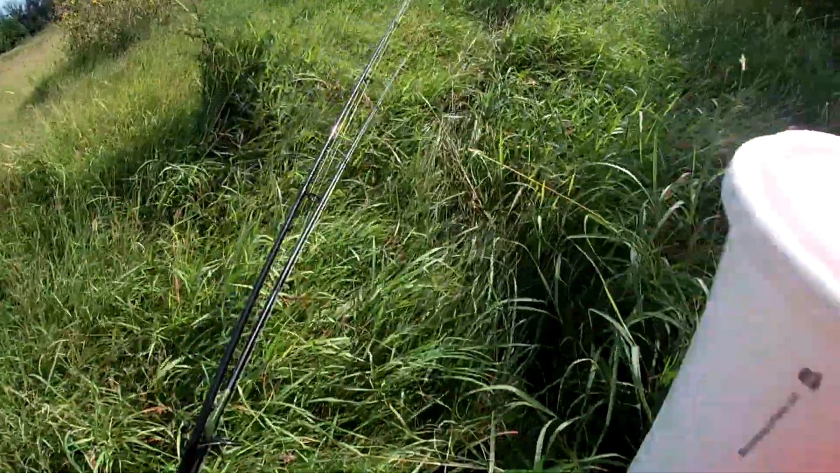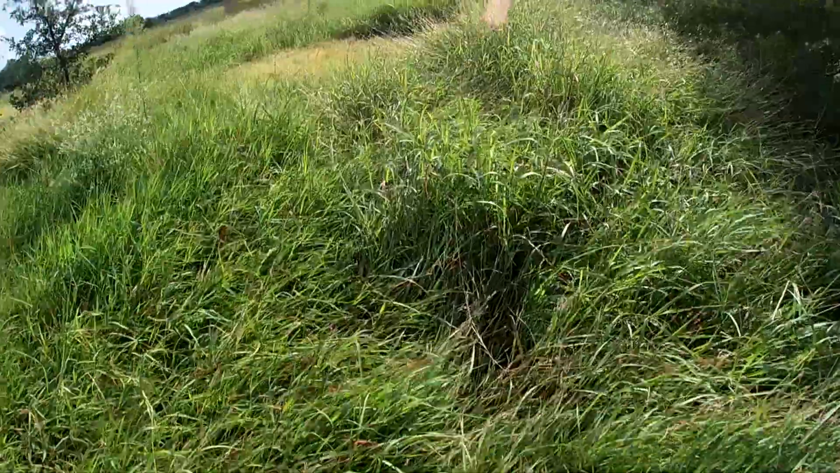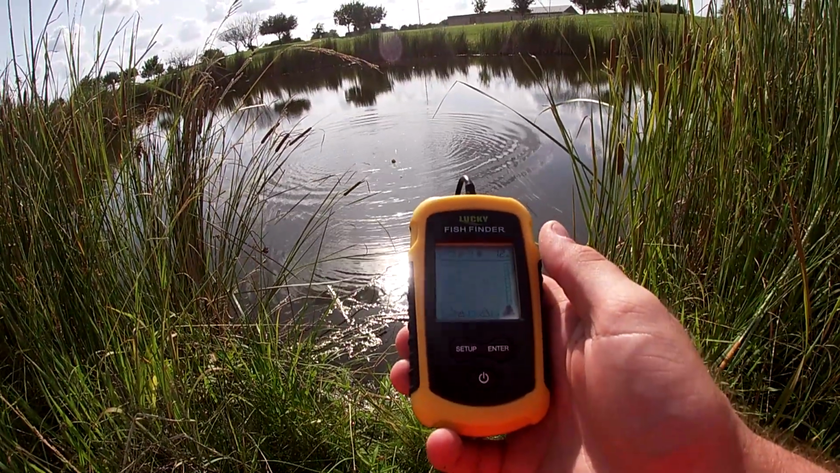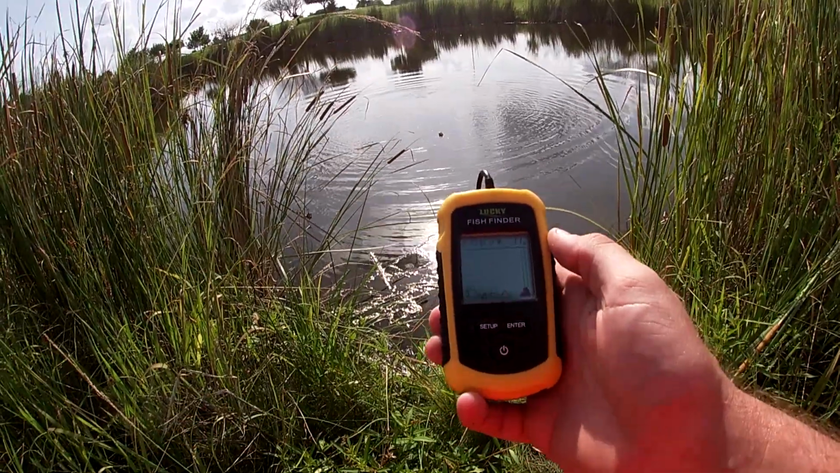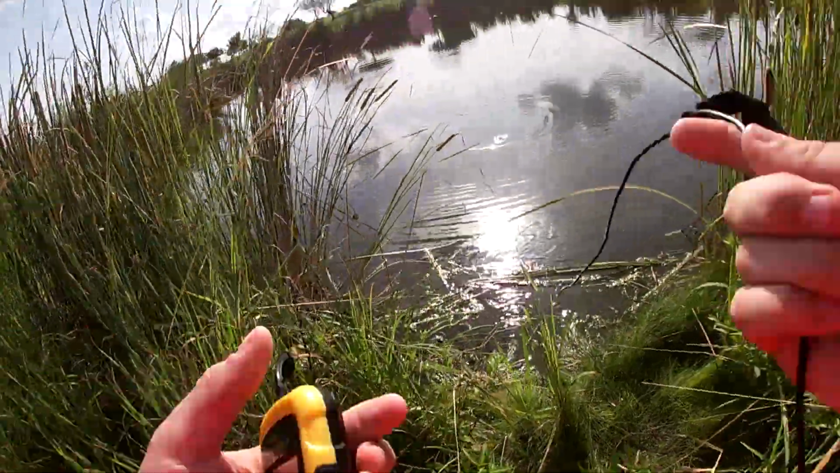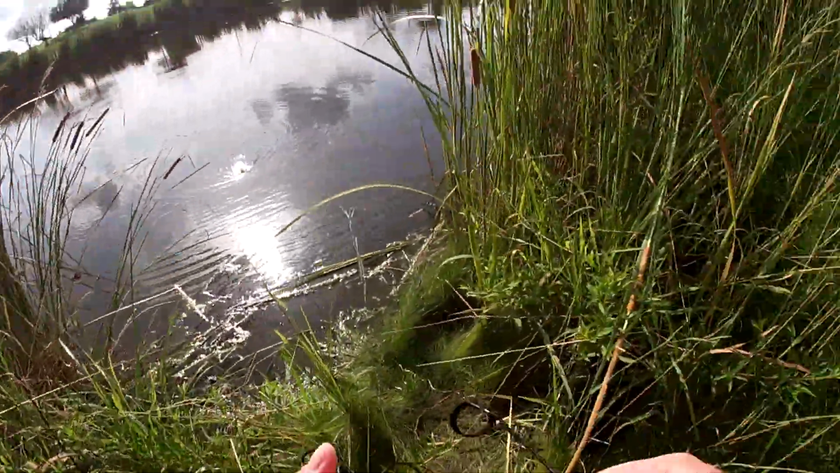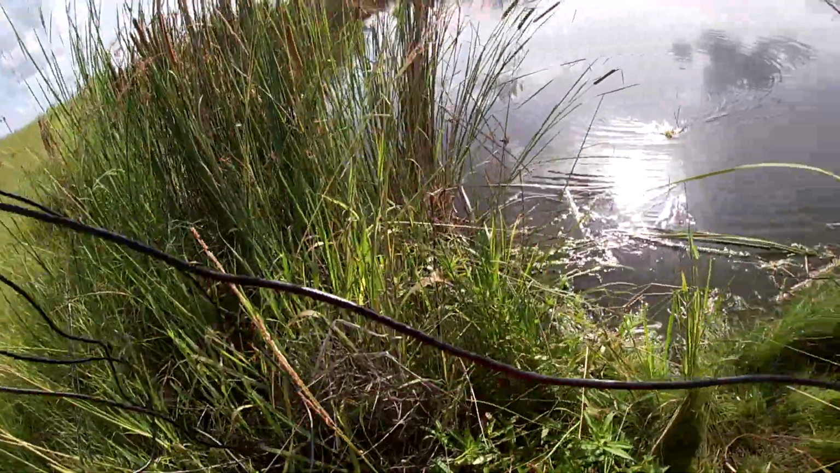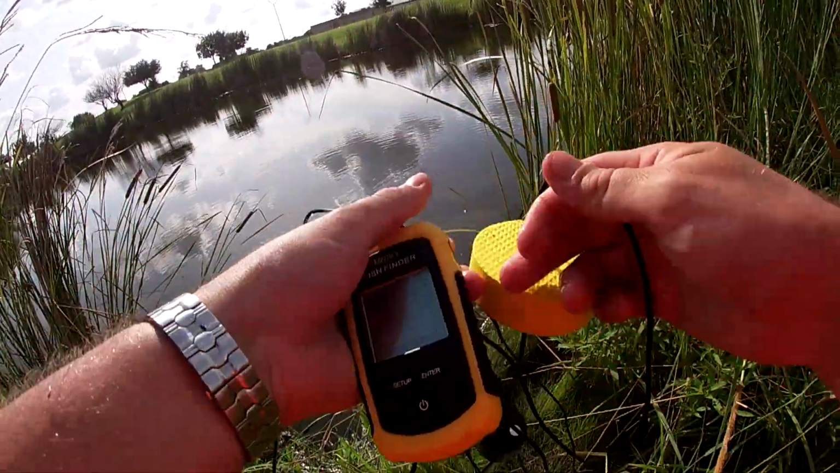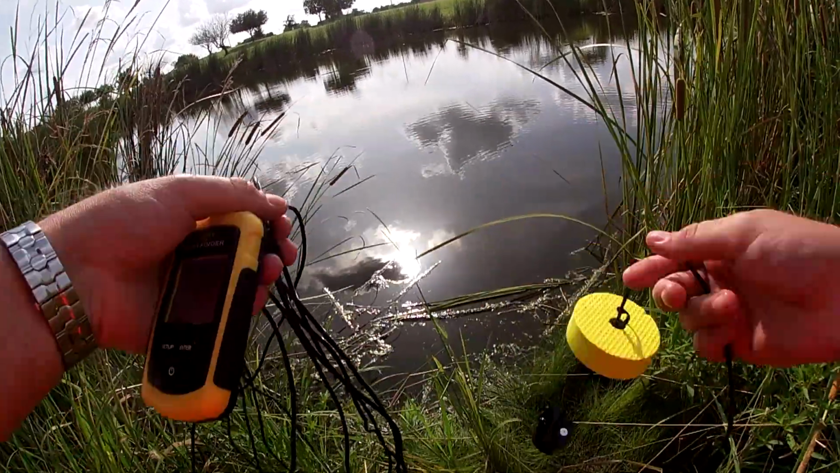It's really nice and cool in the shade. It's just too bad there's no shade. Ooh, right here showing that it's about 4 feet. This is 1.3 meters, and then it's changed because it's moving closer in. So this might be the deepest section of the pond. It's also the widest and most open section of this pond. This thing's smart enough to know when it's not in the water because it doesn't show any kind of readings.